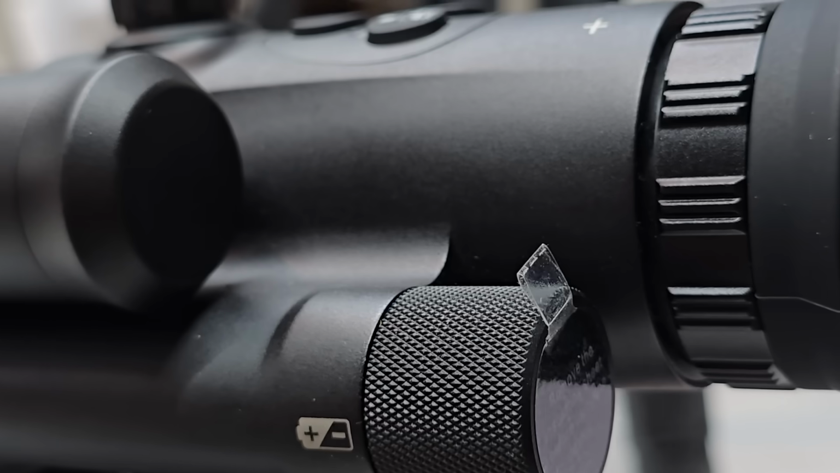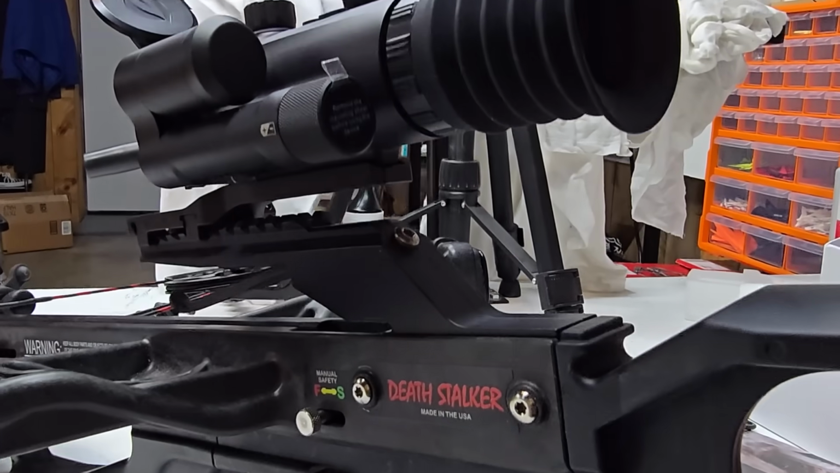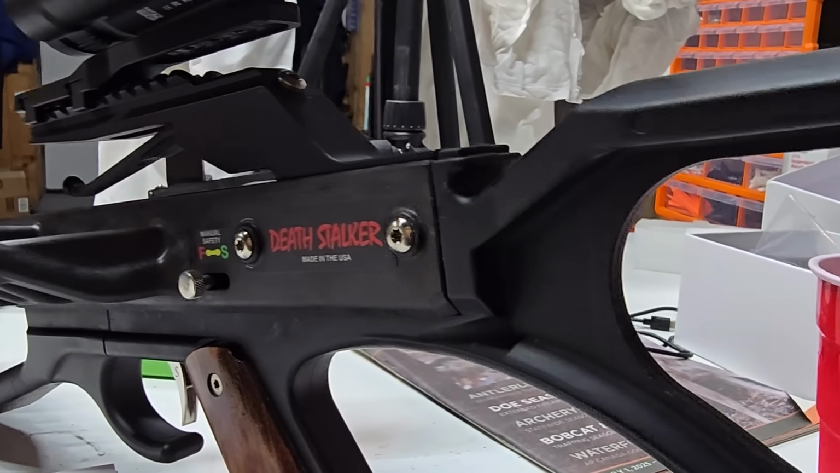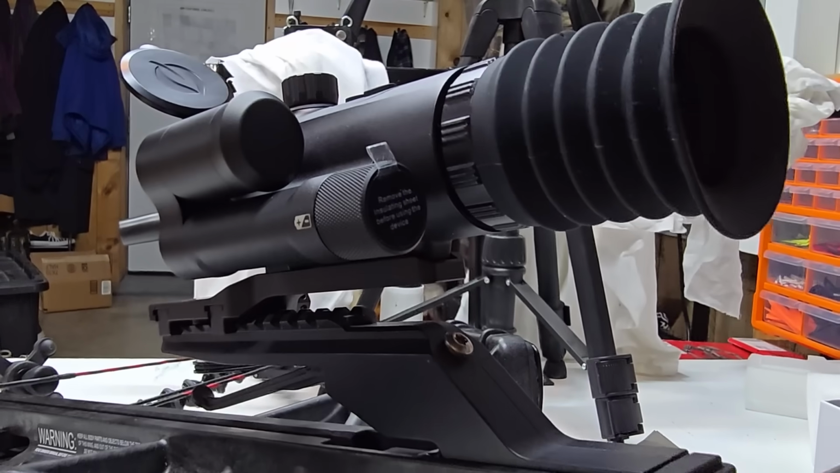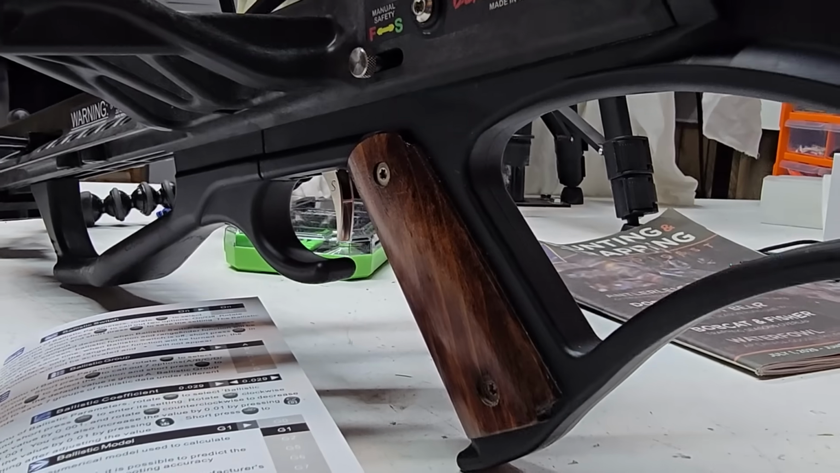Deathstalker. Shopcat. Mars MT1000. That looks pretty sweet on there, doesn't it? And I gotta tell you, I took off the Mike's Gotta Grip there. I took that off because I'm not using the Oracle X on this crossbow for the foreseeable future, but I put that scope on there and look at that. That looks pretty mean on a Deathstalker, does it not, with my mahogany grips?